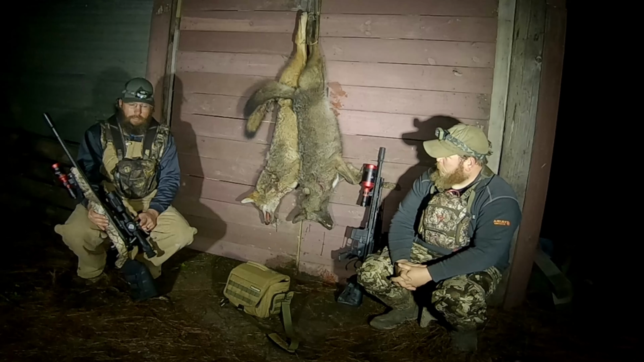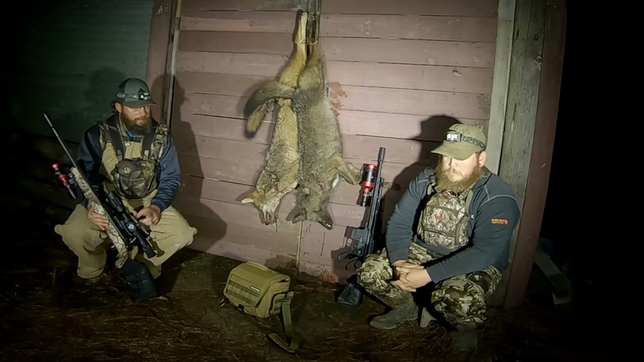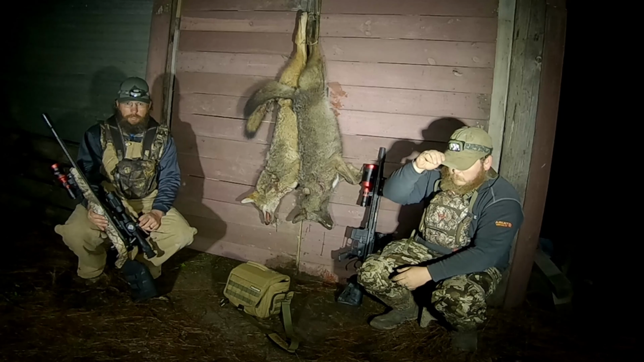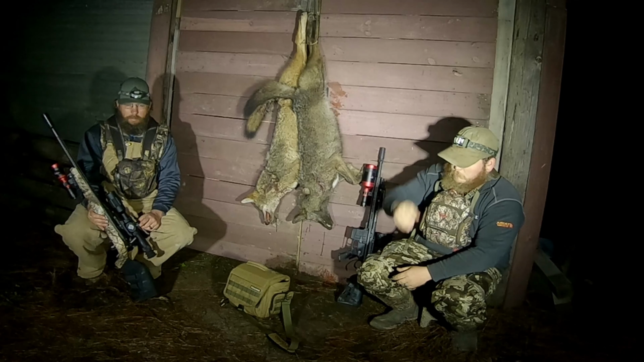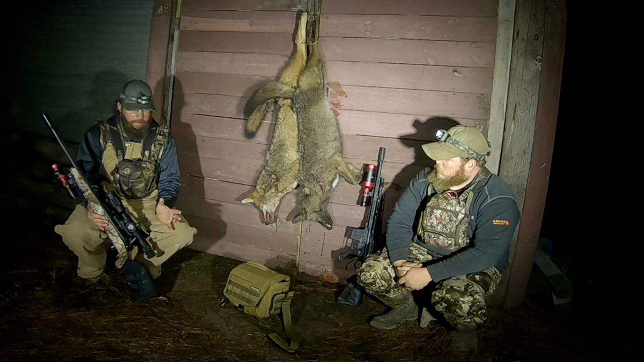If you do get one of these scopes, watch the video on how to sight it in. I wasted a lot of time. It's not like that other scope at all. The picture in picture is on there, but you can't take it off. It's always in the view. That's another thing that took some getting used to. The menu's totally different. It's a digital scope, so it's kind of like going from iPhone to Android. You know, it just takes some time to get used to it. But I've gotten used to it now.